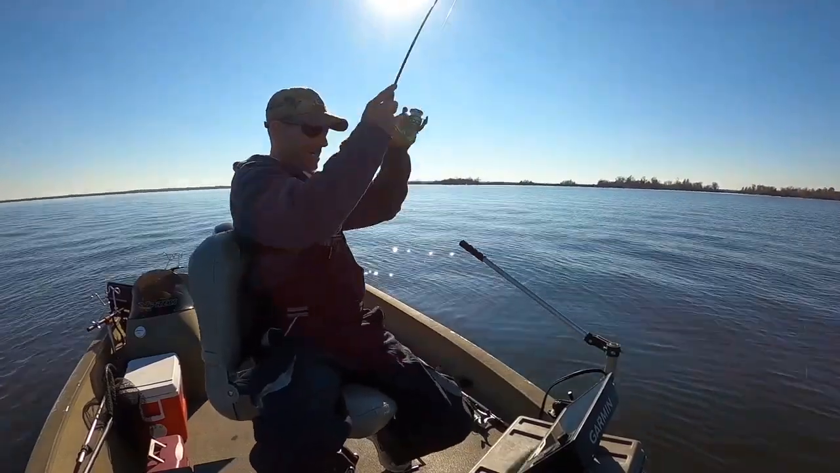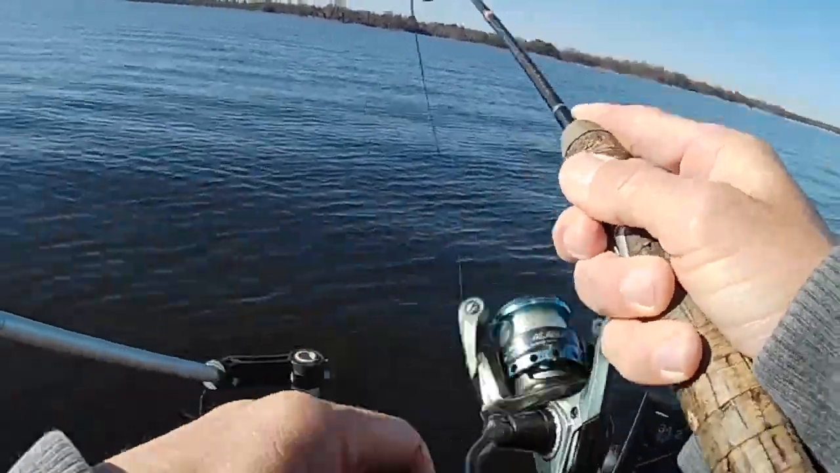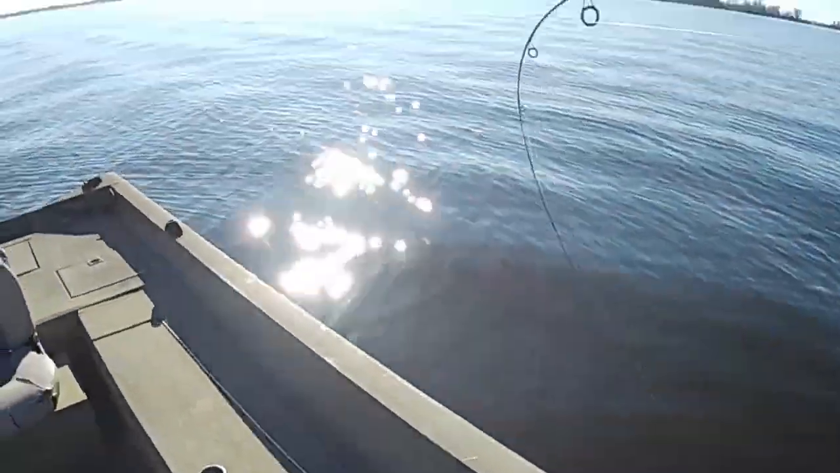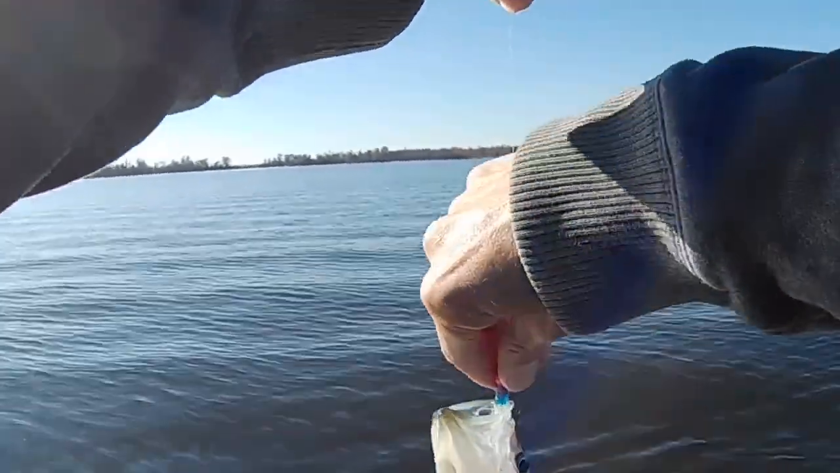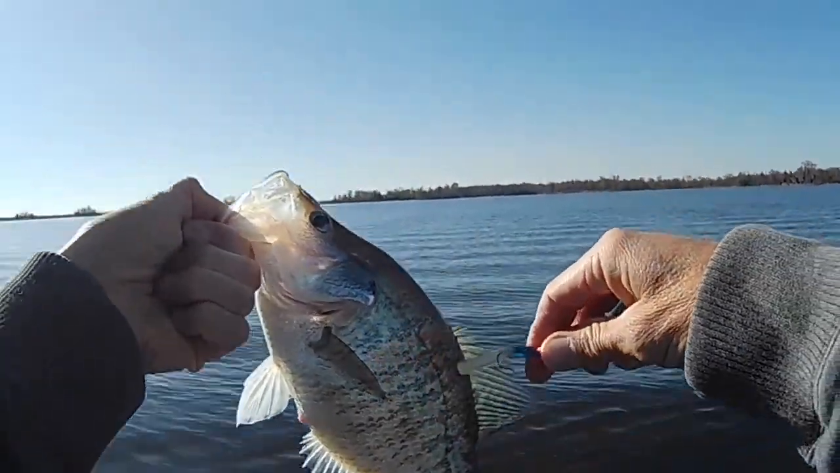Yes, he come up and got it. Yes, he did. He couldn't stand that blue and white jig swimming by him, buddy. Look out. Look out. Ooh, hey, looky here. Come here, you. Yeah. Oh, yeah. That's a good one there. Nice white crappie.